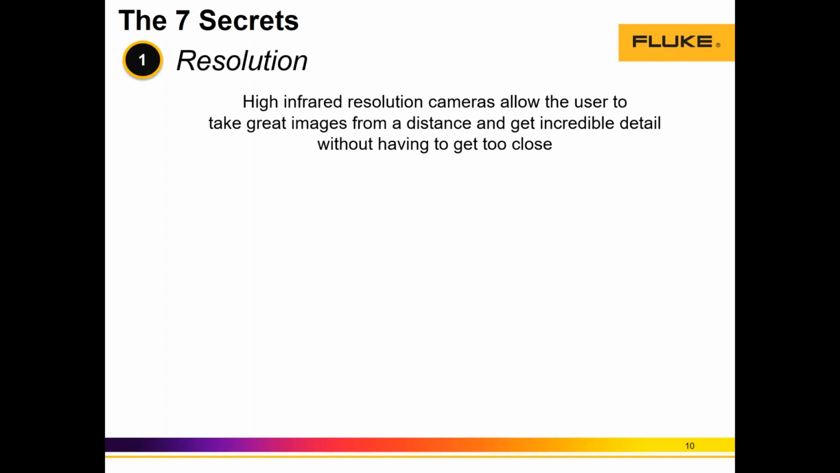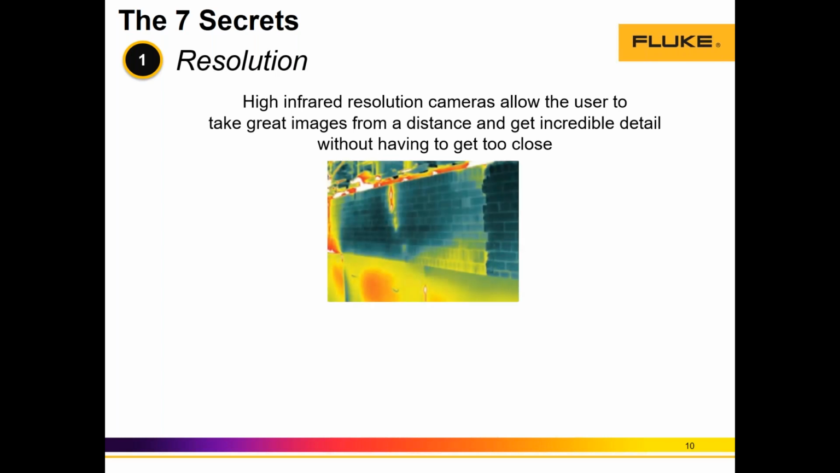So the typical array for a thermal camera ranges from 120 by 80 to 640 by 480 radiometric pixels. That is what we define as resolution, the number of temperature points that the camera is capable of absorbing and reflecting into an image. For specialized applications, there are some cameras that support resolution even higher than 640 by 480. We're talking about 1000 by 1000 resolution. And the key thing to understand is that the better the resolution, the better the pair of thermal eyes. More radiometric pixels means more temperature points and more details on the image.